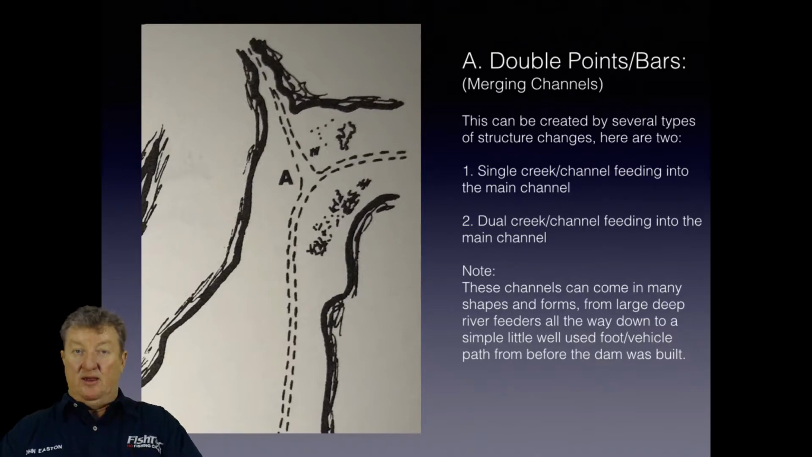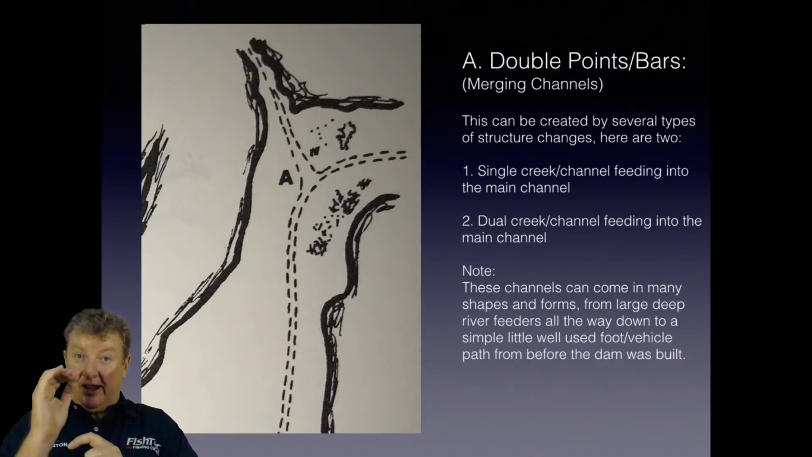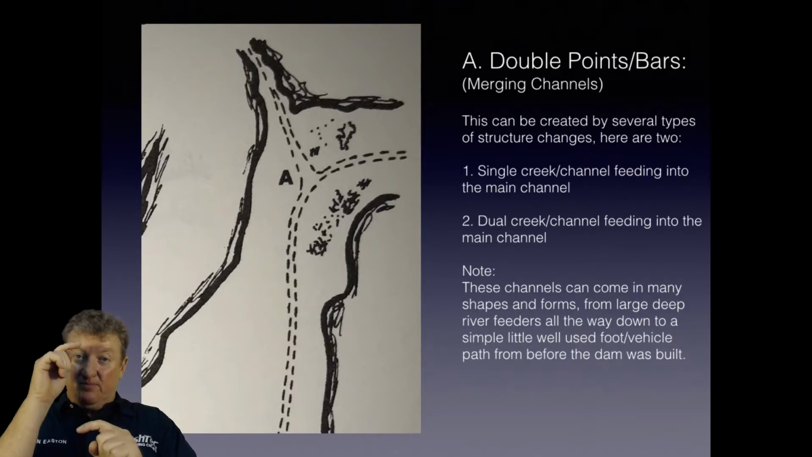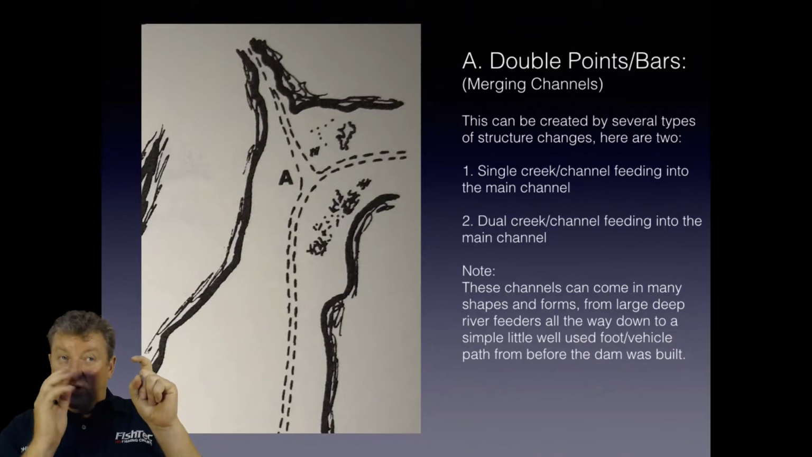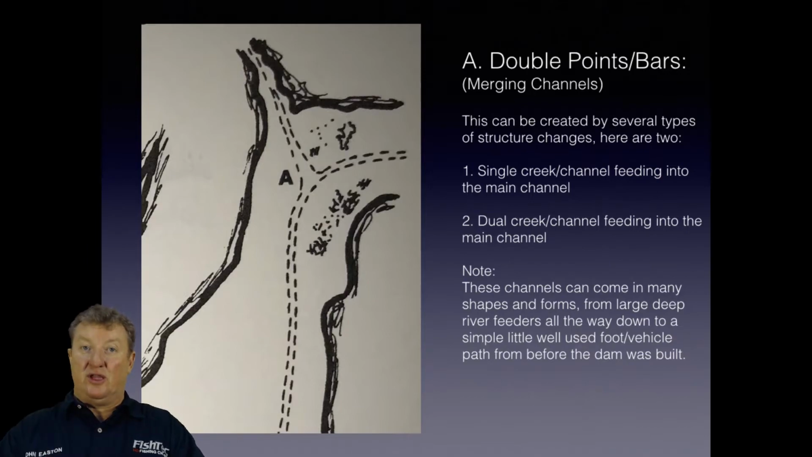Because remember, a bass is only yay high. He doesn't need much to hide behind something. And if that bass feels comfortable hiding behind something that's only that high, he's going to hide behind it, especially if it's the only thing in the area.